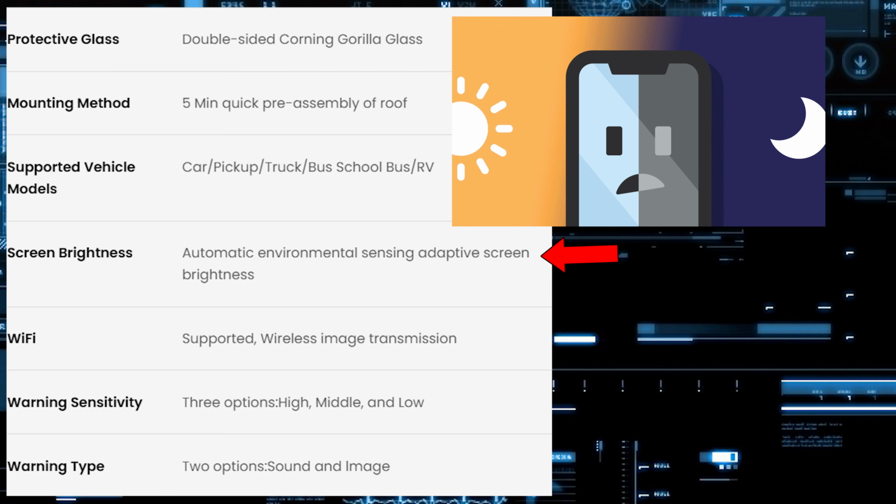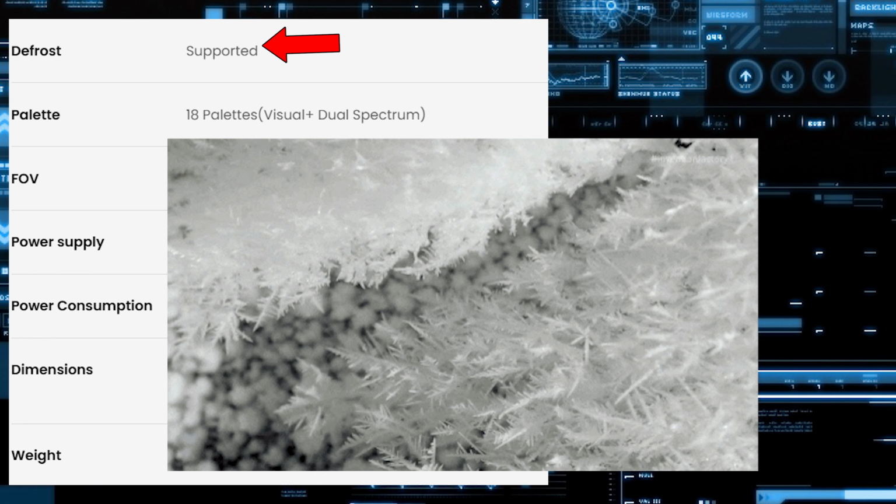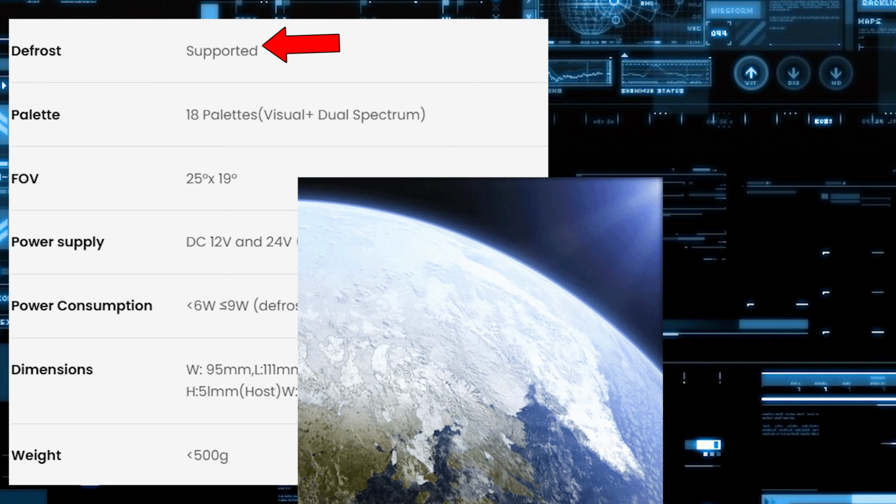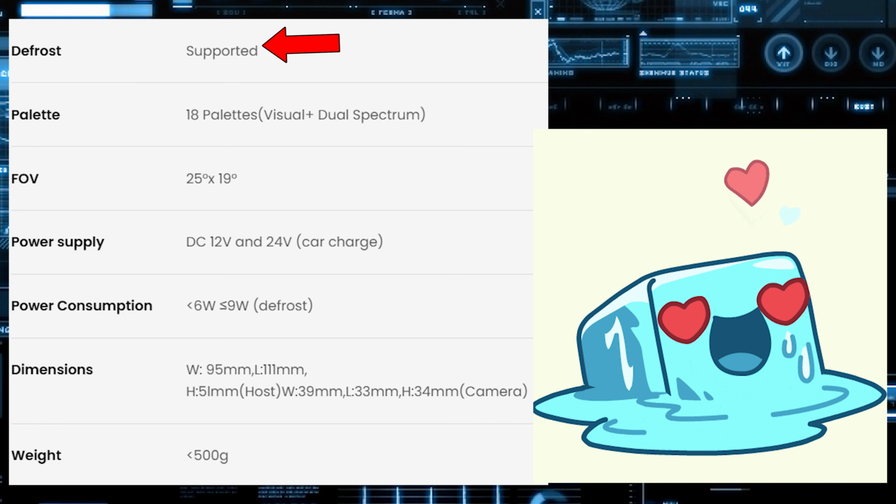The screen also has auto brightness, Wi-Fi supported, of course, for the wireless image transmission. It features defrosting, so if it gets ice on it or snow build up, you just have to turn it on and it will warm it up, melting down the ice, and you have clear visibility again.